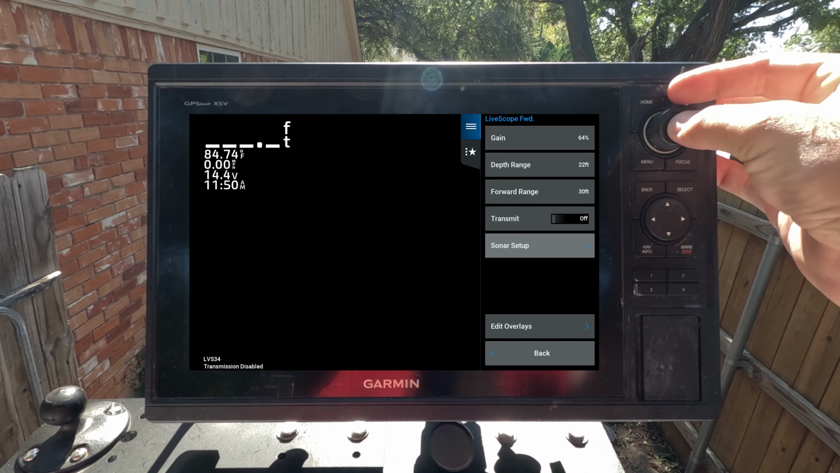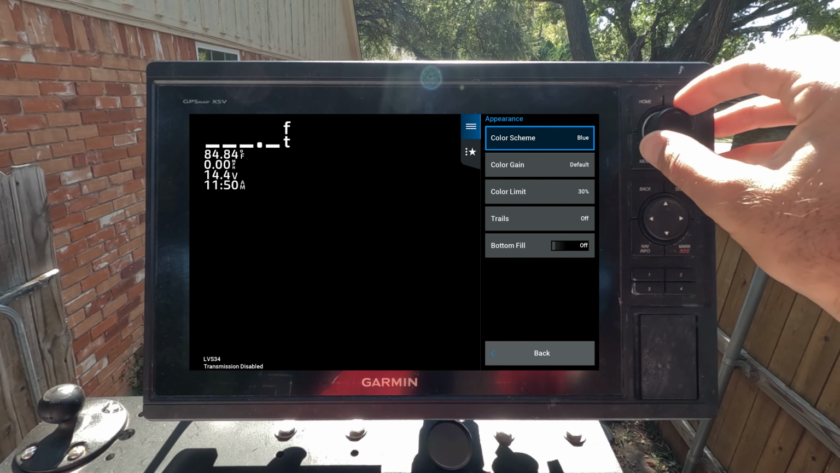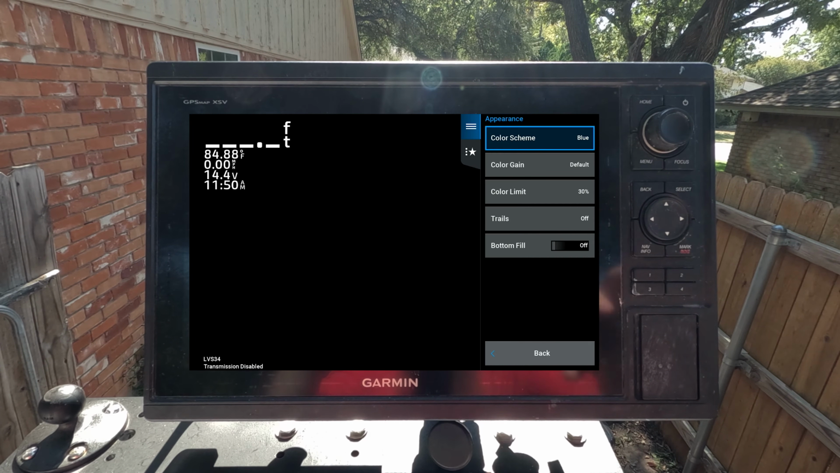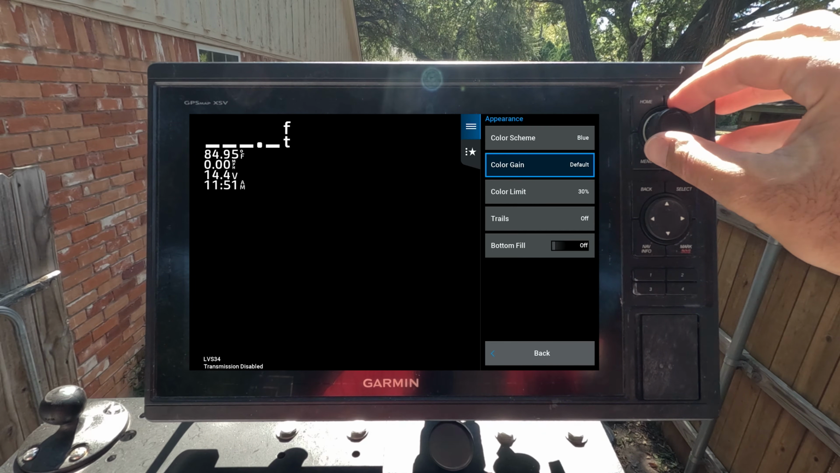So when we go into sonar setup here, the first tab, we're just going to go through them all. It's going to be my appearance. I like the color scheme blue. You can use whatever you want. I like all of the color schemes that have 3 colors. So blue specifically has red, a really bright red return when you see a fish or like you're pointing straight at that target. The other ones that have single colors, it's a little darker in the middle, but I like that it's a complete color change when you see it.